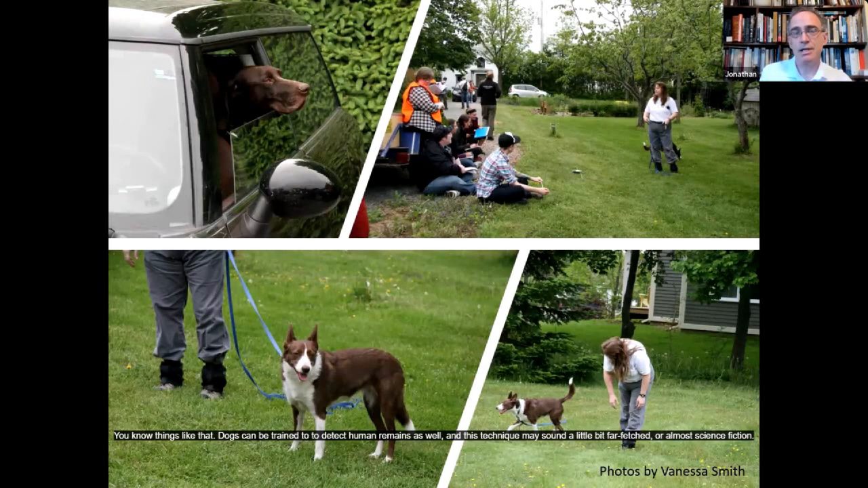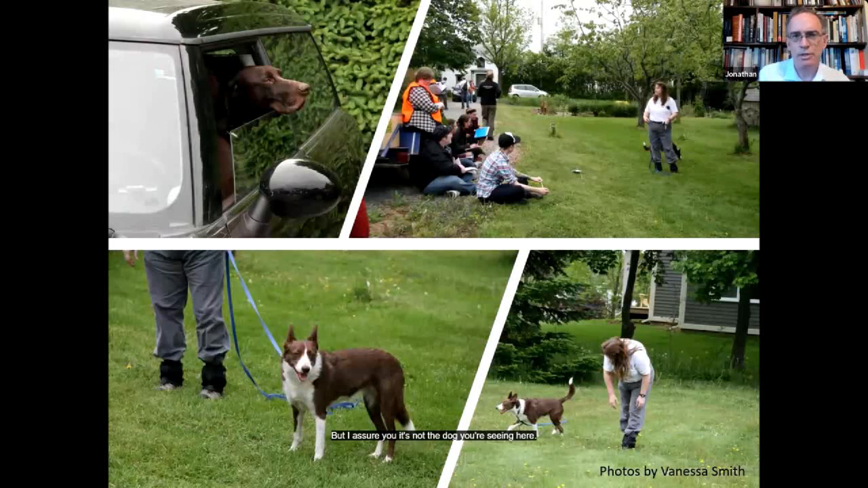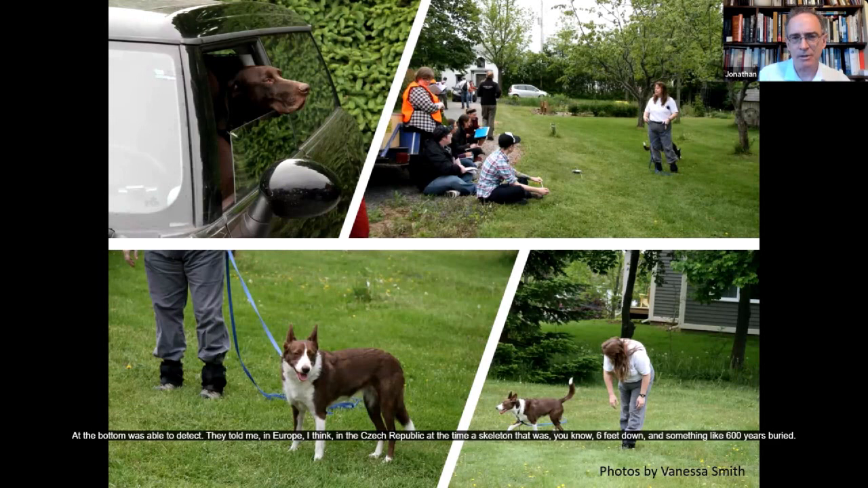And this technique may sound a little bit far-fetched or almost science fiction, but I assure you it's not. The dog you're seeing here at the bottom was able to detect, they told me, in Europe, I think in the Czech Republic at the time, a skeleton that was 6 feet down and something like 600 years buried. So it is possible.